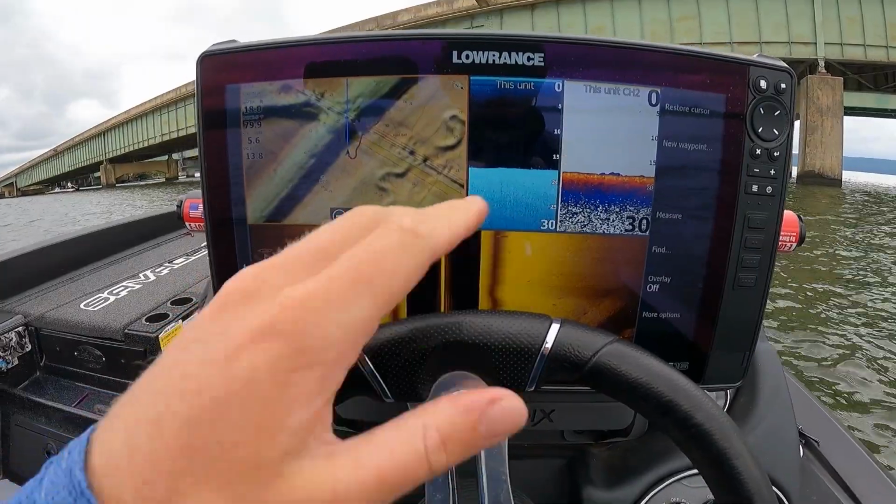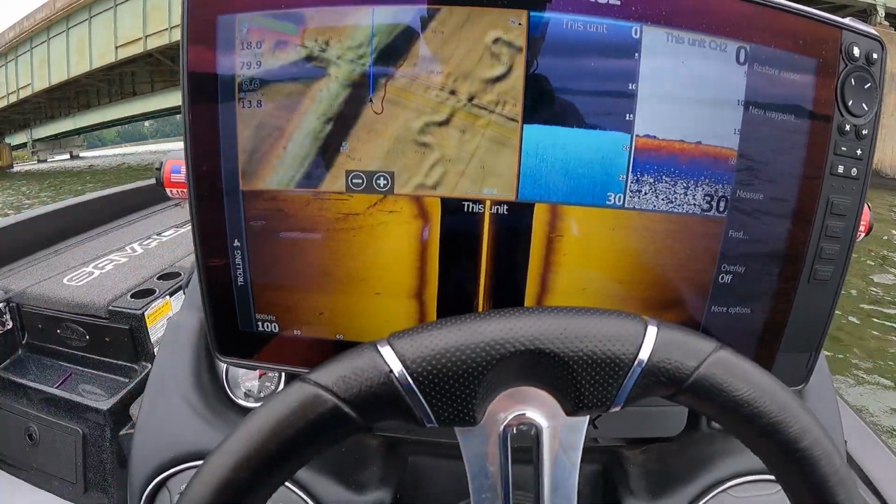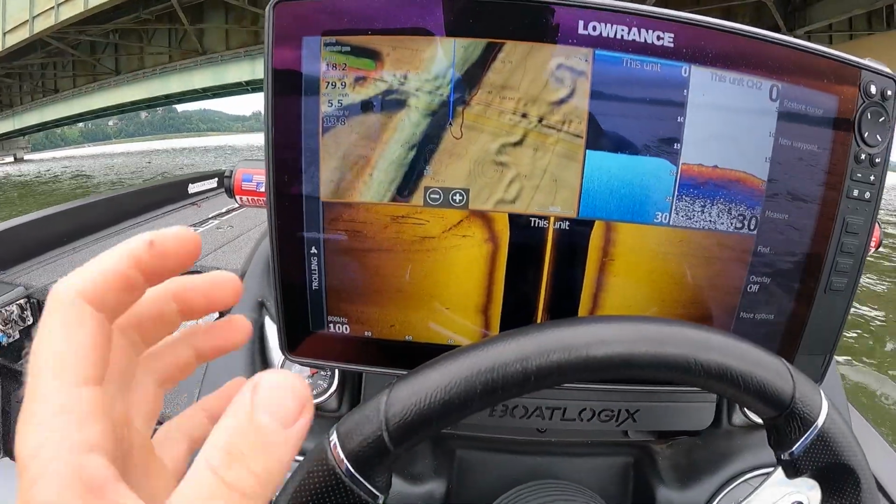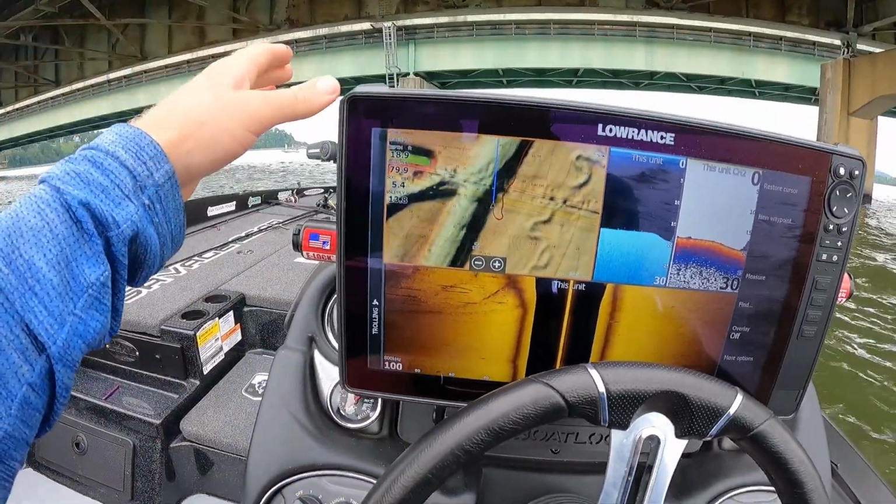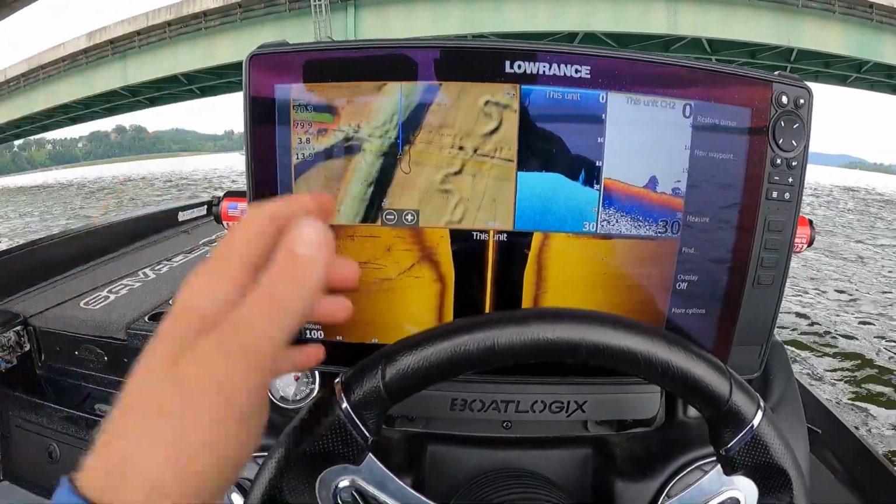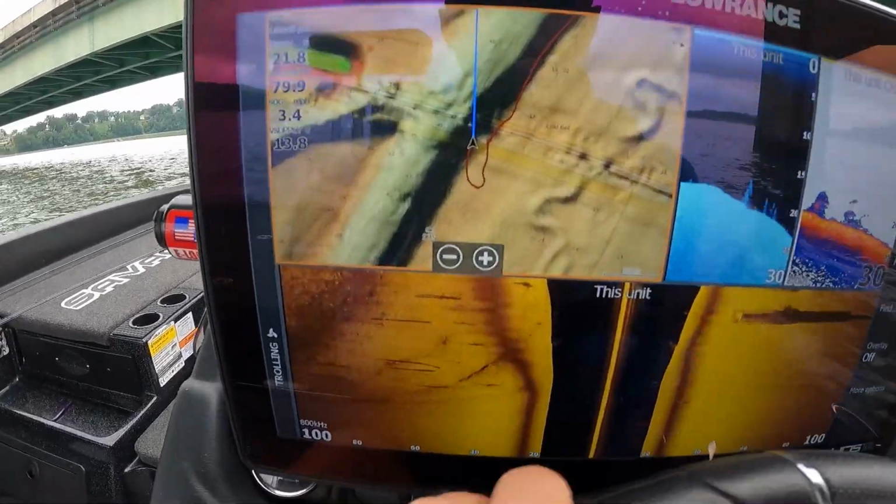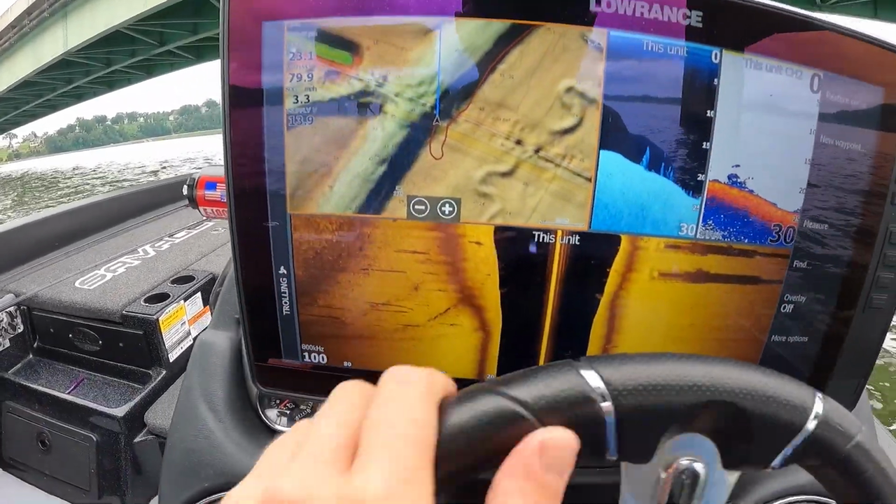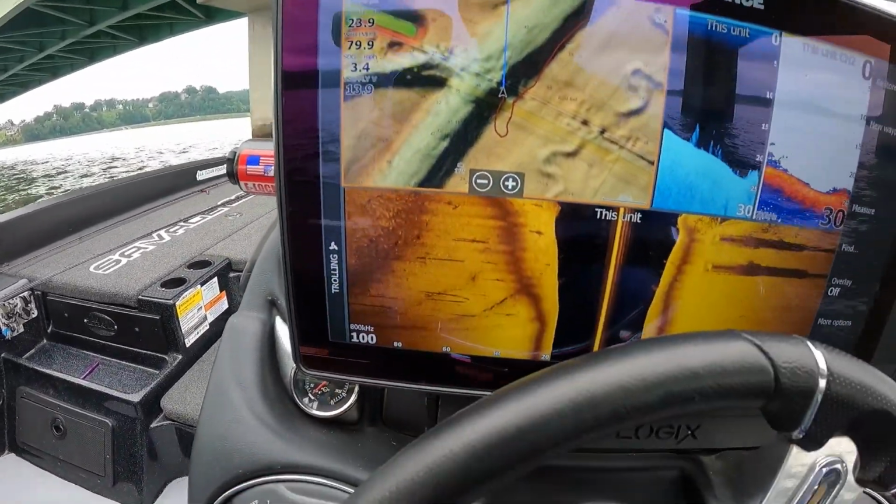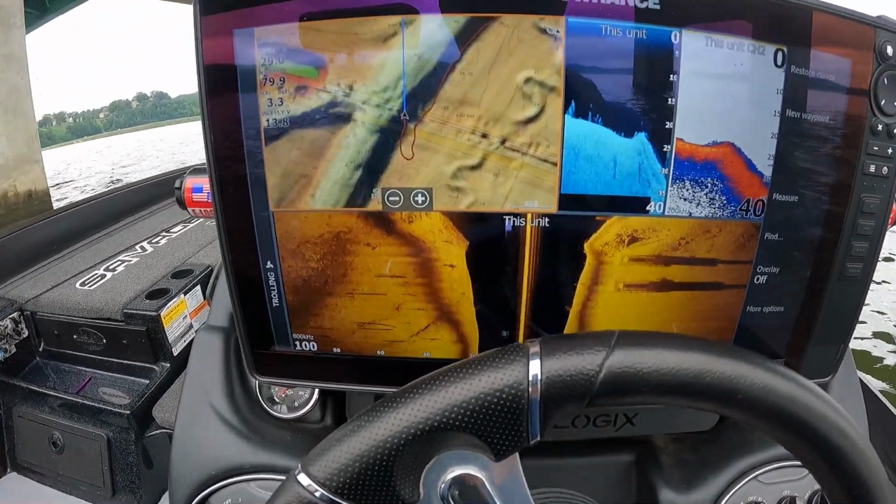Using the side scan to scan the bridge piling and see if there's fish there before you stop, combined with the active target, being able to stop with the trolling motor and actually live see the fish, combining those two things is so deadly. Being able to see if they're there, and if they're there, then you stop, and when you stop, use the active target to see the fish, and you can target each individual fish or each little group of fish.